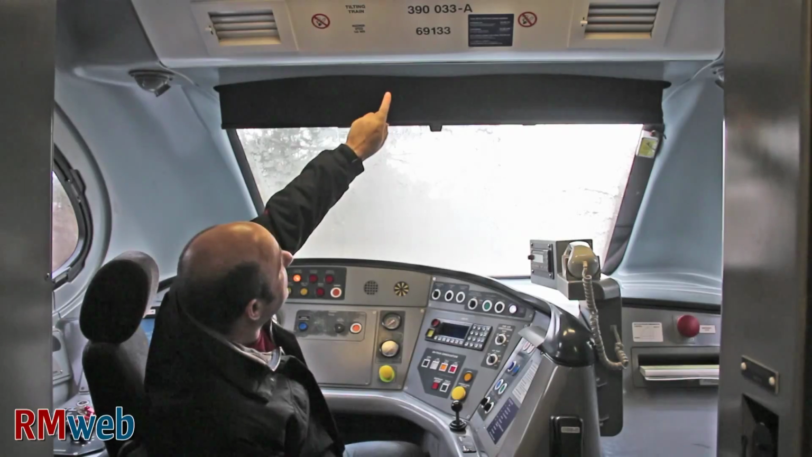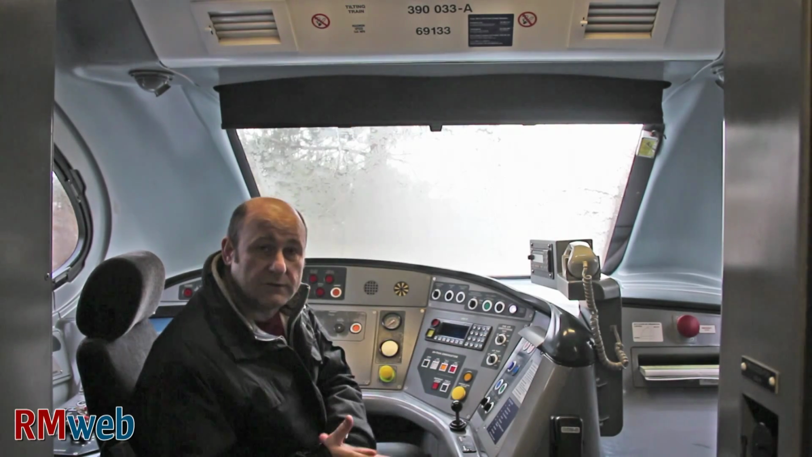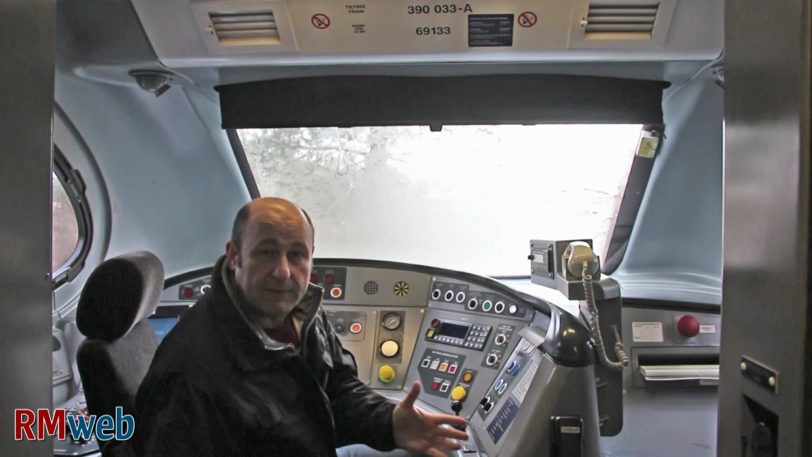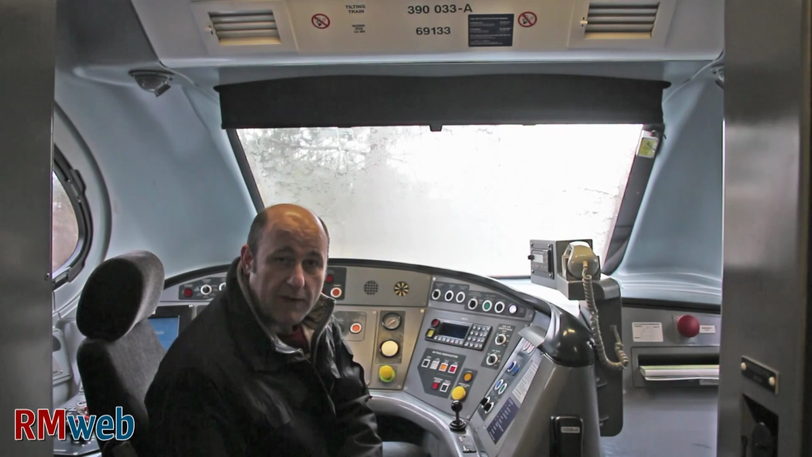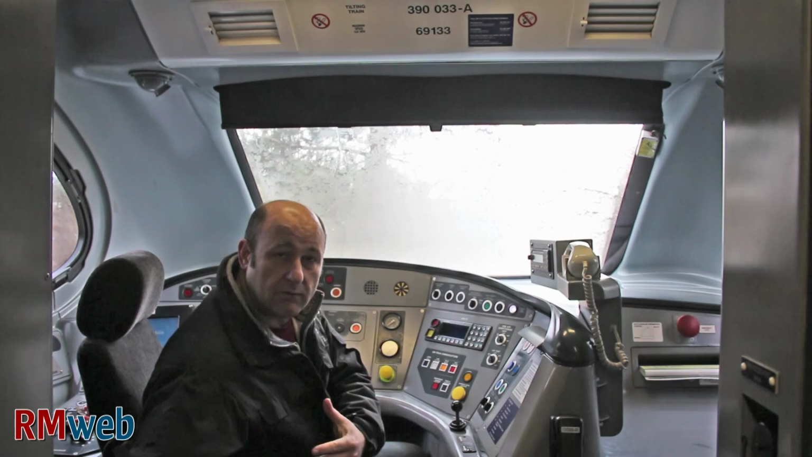This one is actually, it says up there, 390-033A. Now this was the first class car that was at the rear of the train that crashed at Grayrigg in Cumbria. This vehicle clearly was not badly damaged and is now used by Virgin for training because it has the kitchen area that is used in first class to prepare meals for passengers, and they train their chefs on here. They've also got another car here which is the shop car.